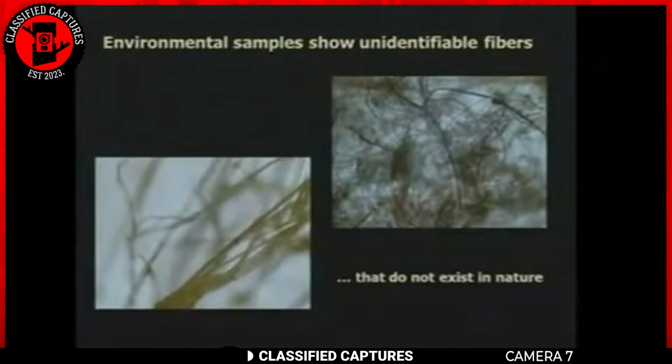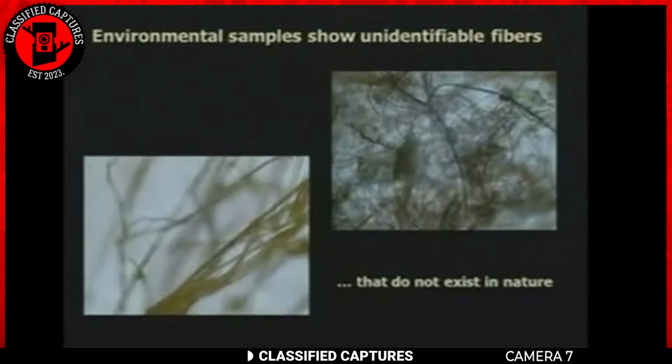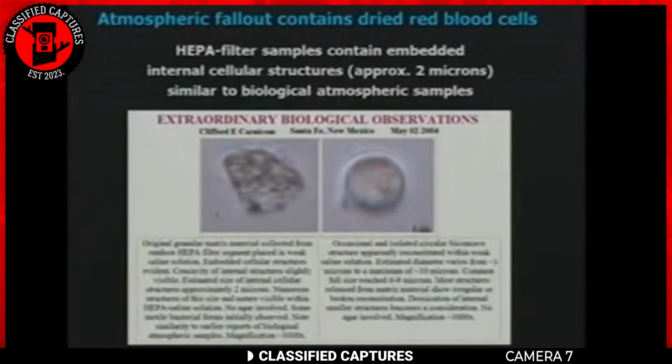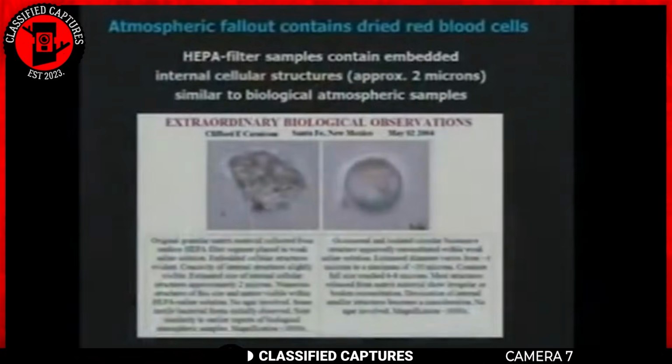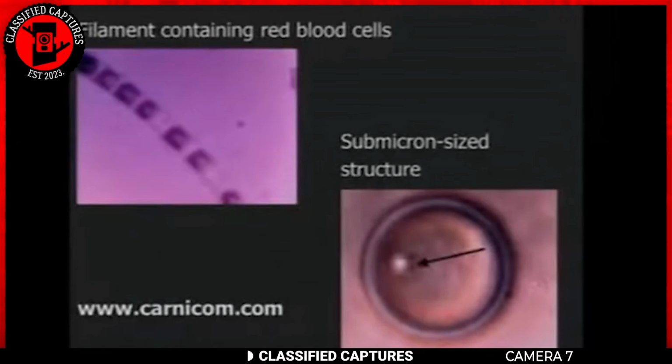This discovery raises significant questions. How are dried red blood cells present in the air, and what could be the origin of these fibers that seem to survive in the environment? The implications are profound. If these fibers are indeed present in both the environment and human bodies, understanding their nature and origin could be crucial for public health and safety. Are they a new form of environmental contaminant, or do they suggest something more extraordinary?